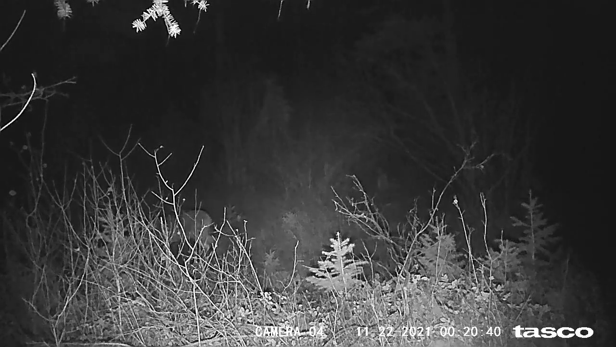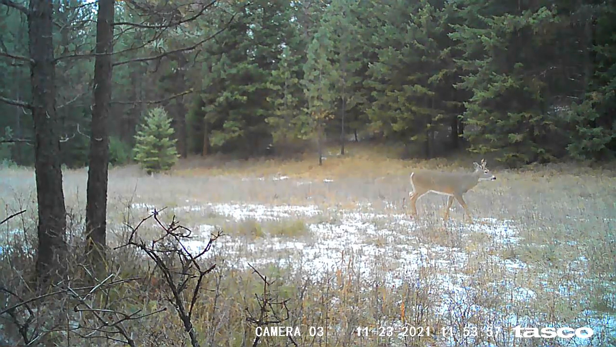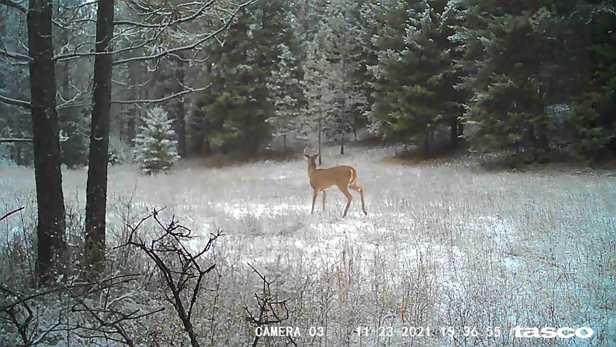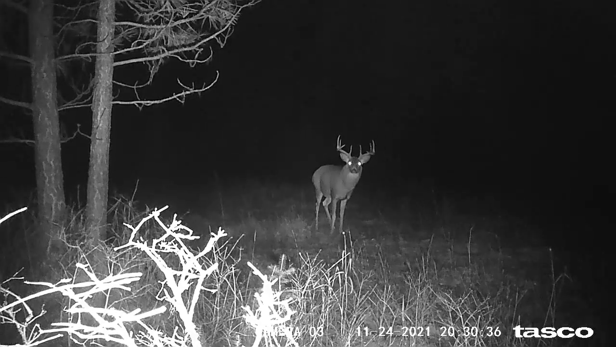There's a little forker just walking past. And then this is a little spike. Again, the little deer don't really seem to be chasing does. They're just walking by. This is cool footage because how orange and bright he seems in contrast to the snow and the forest around him. Almost doesn't seem like he's camouflaged.